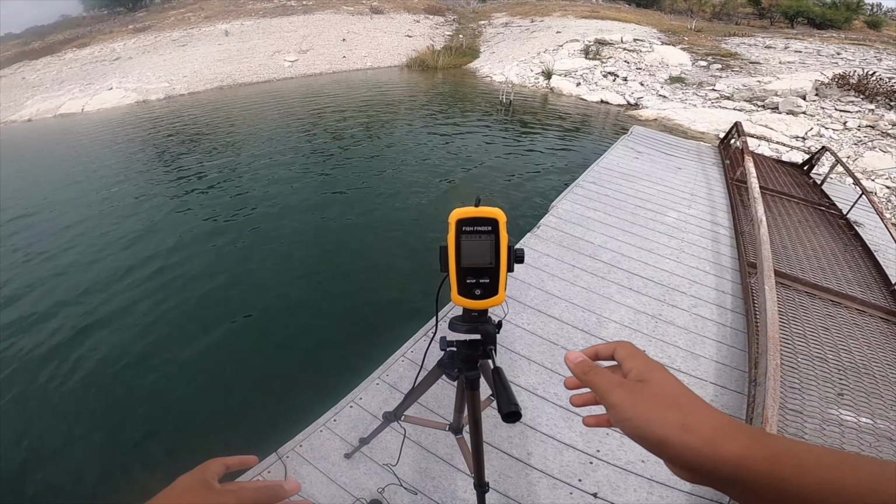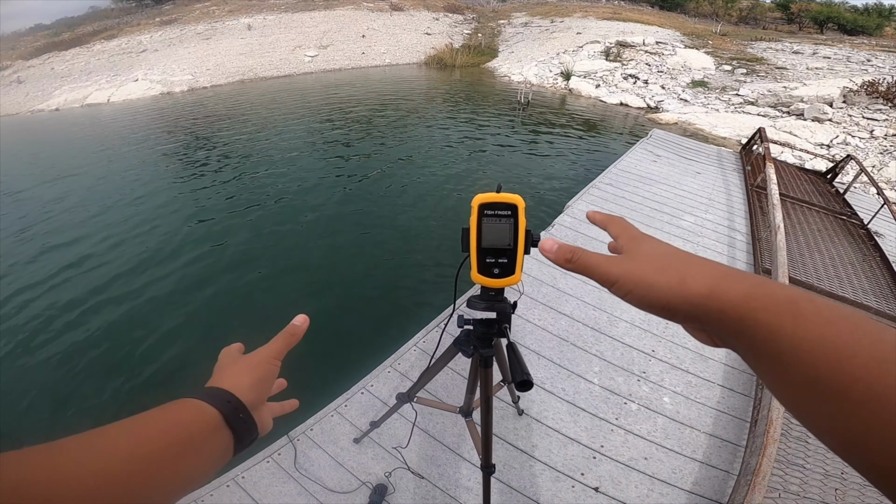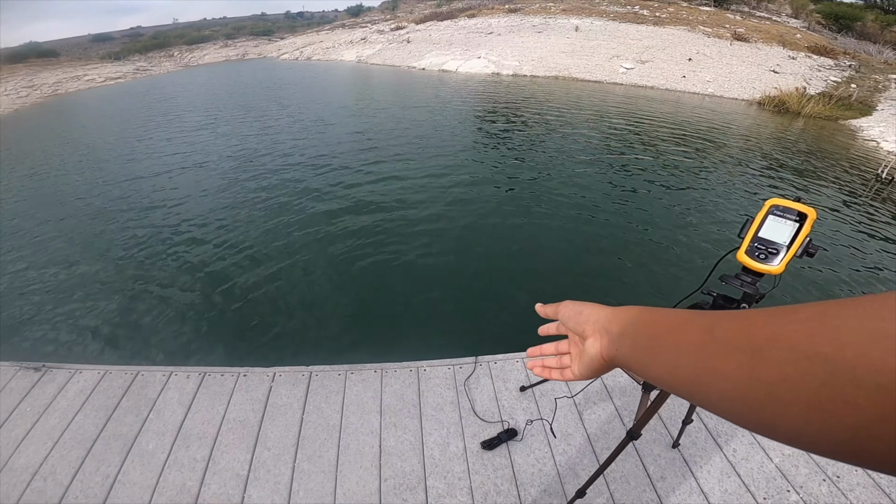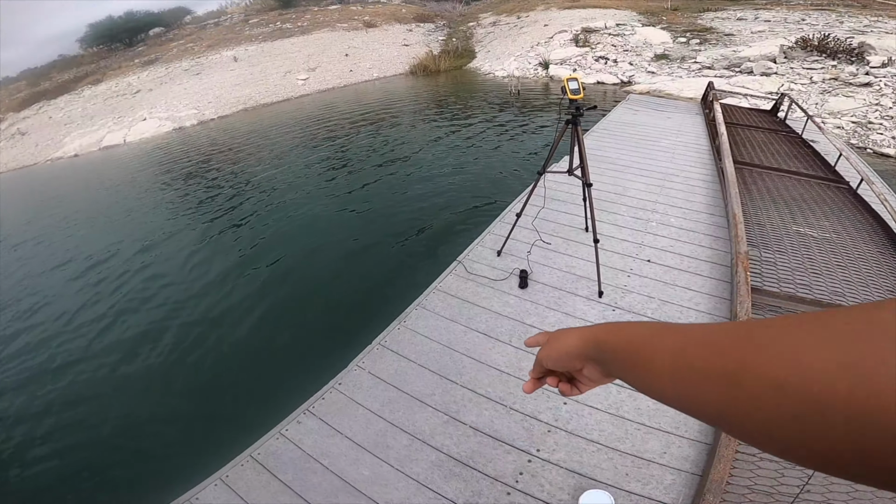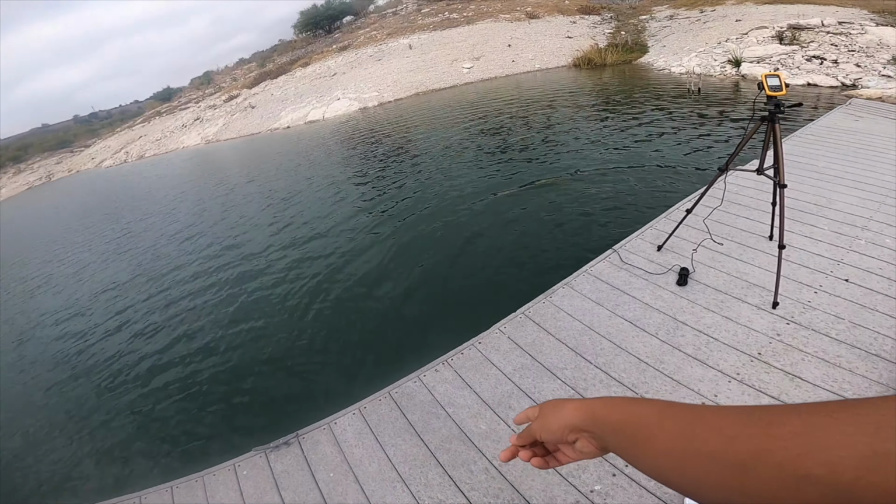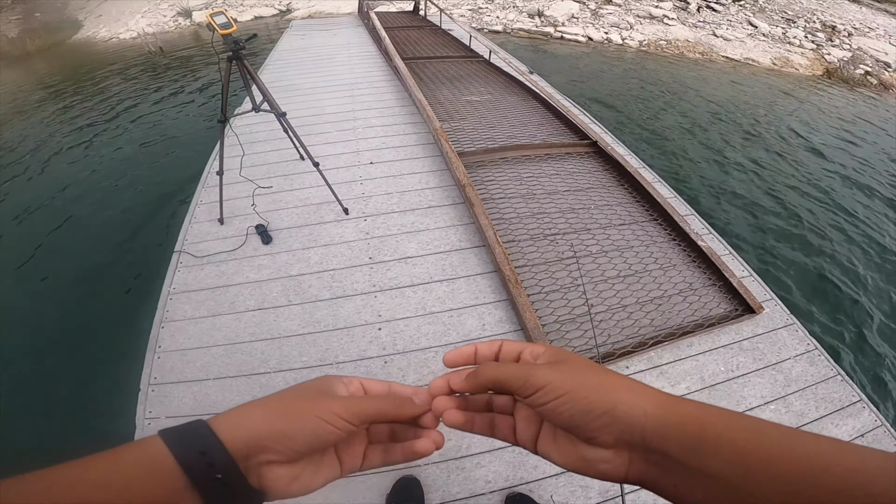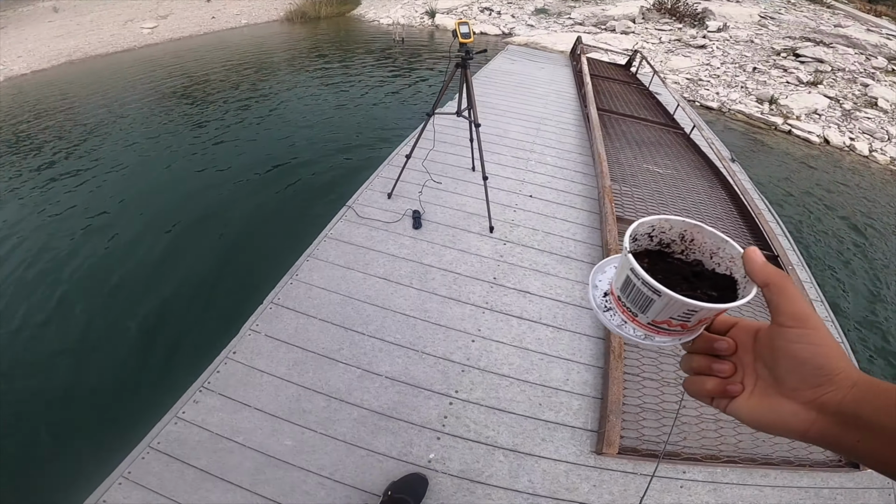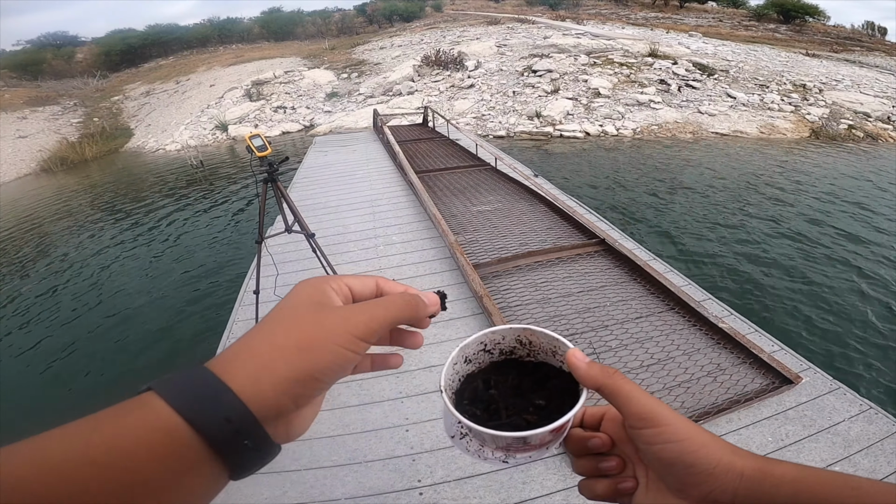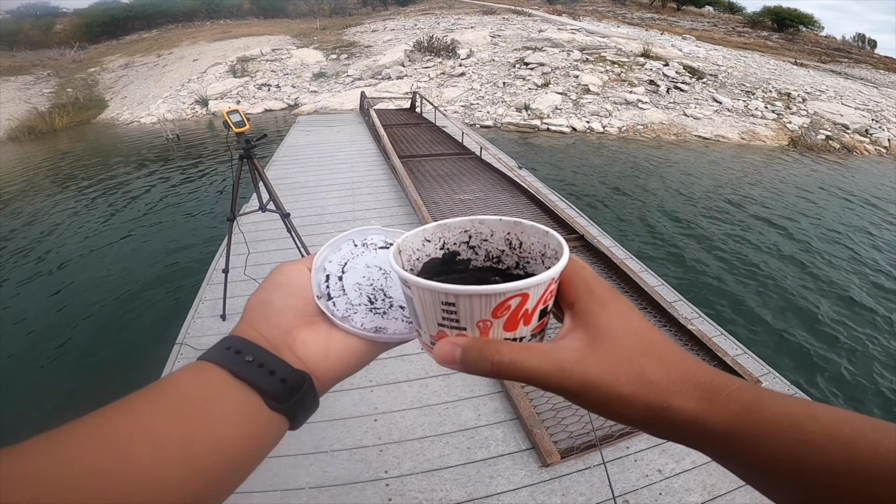I set up this fish finder on my little tripod and it works pretty good. I can see where the fish are. I can just leave my fish finder down there. I'm going to go ahead and rig up a live worm to see if I can catch these bluegill. Right here by this cleat, I marked the most fish, and then I also marked some fish at the end of the dock. But yes, I still have the same worms that I've been using for a while. Some of them are starting to die off. They lasted me quite a bit. There's still a few that are alive, so I'll use those for today.